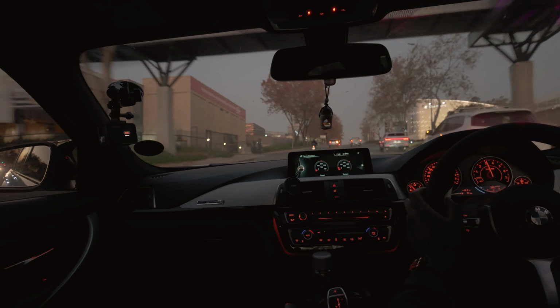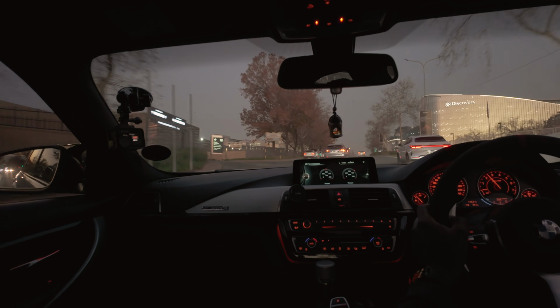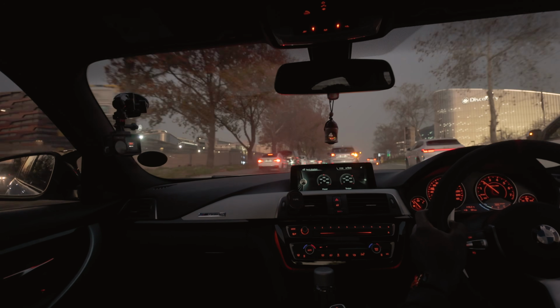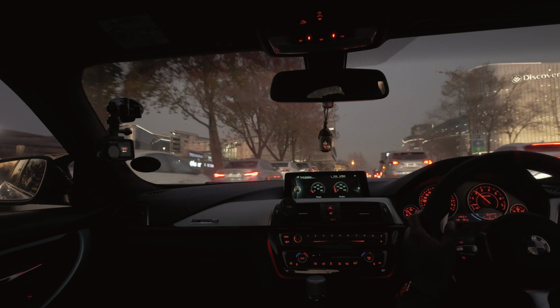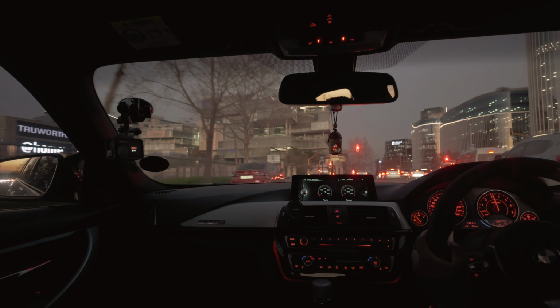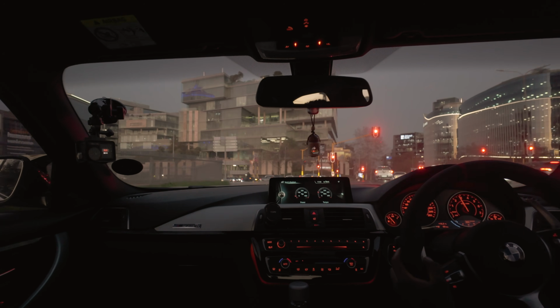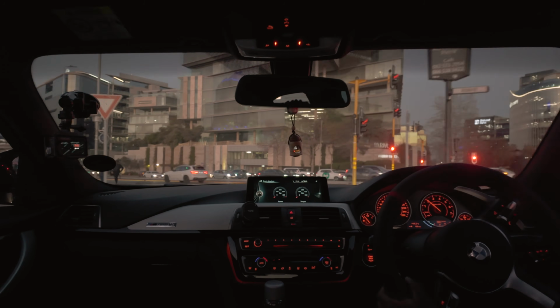Man, when this torque kicks in, bro, it's insane. Especially when you're not foot flat on the throttle. You just feel that push, and it gradually builds up, obviously, as the revs go up. And then around 4,000 RPM, that's where you have all the torque. Let's open the windows.